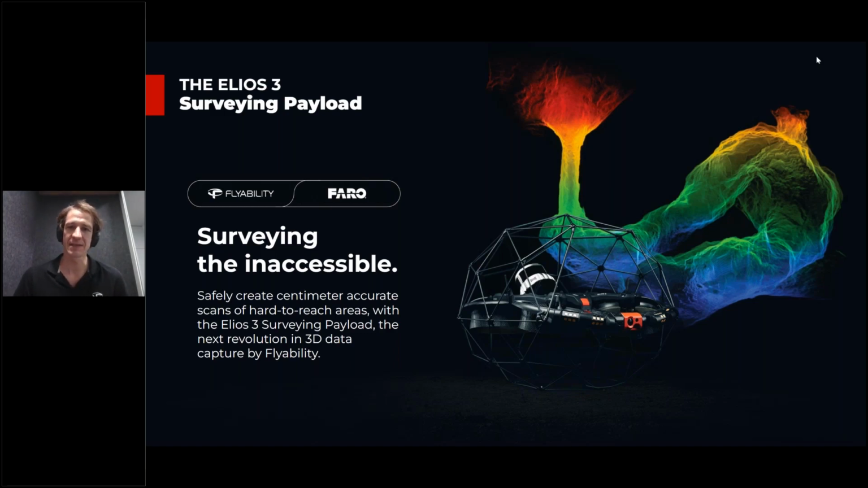The advantage is that GeoSLAM and Faro have really had years and years of experience delivering surveying products to the market.